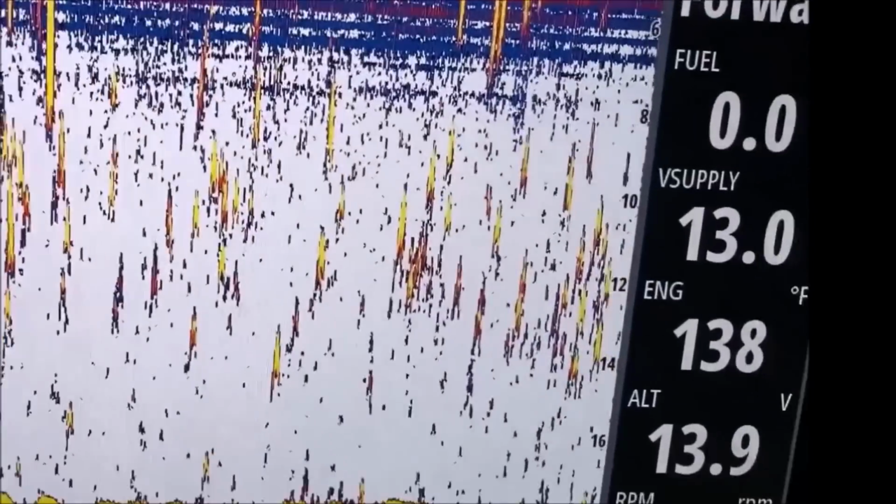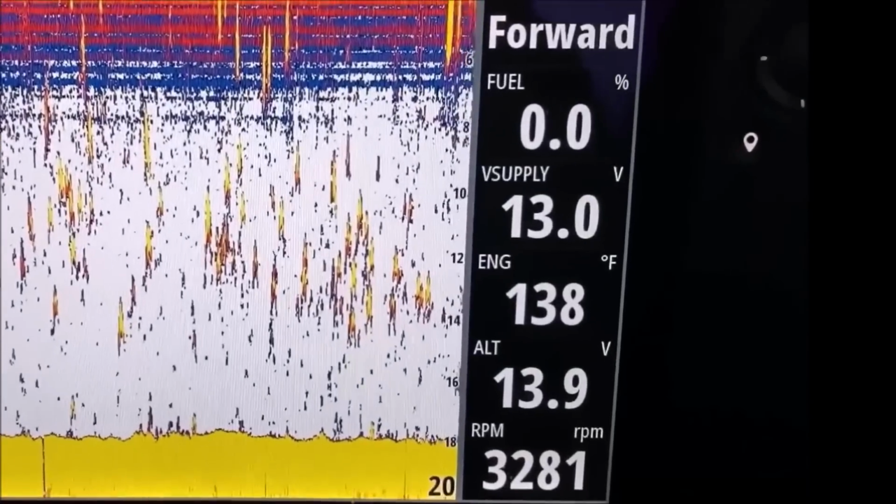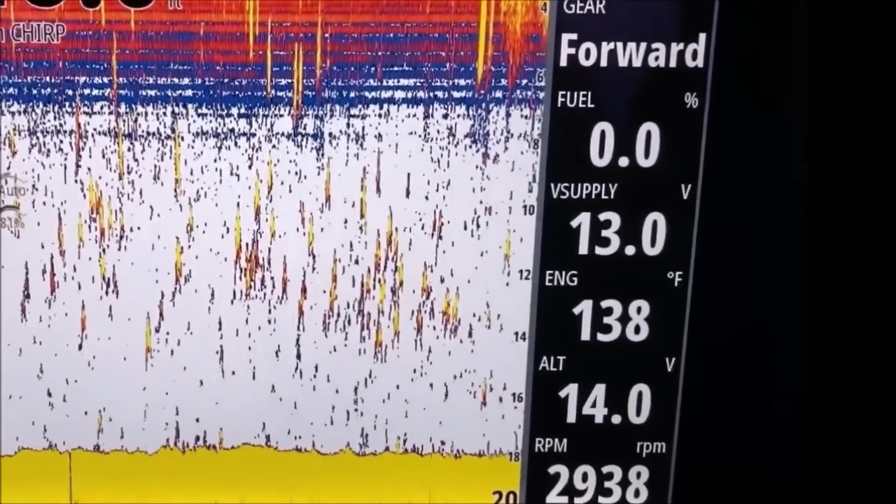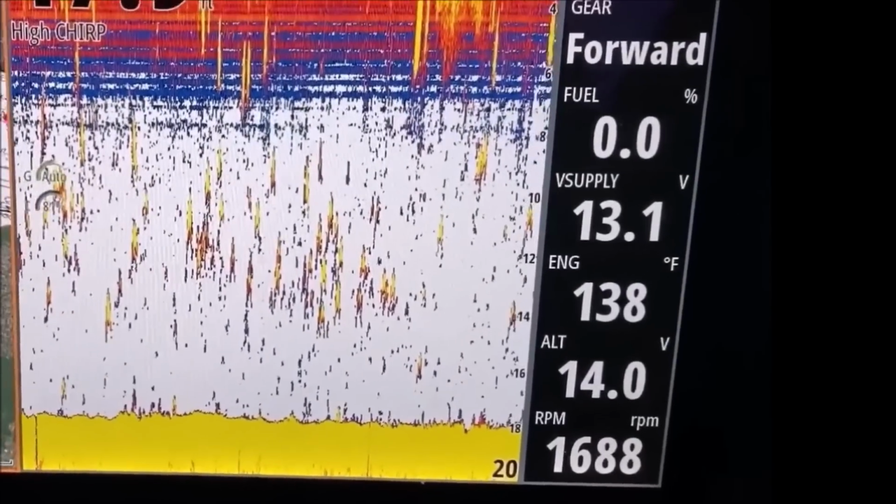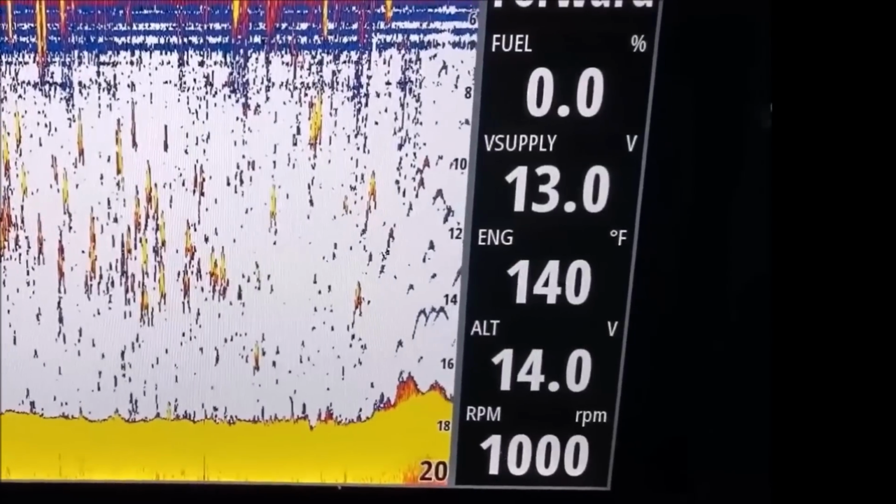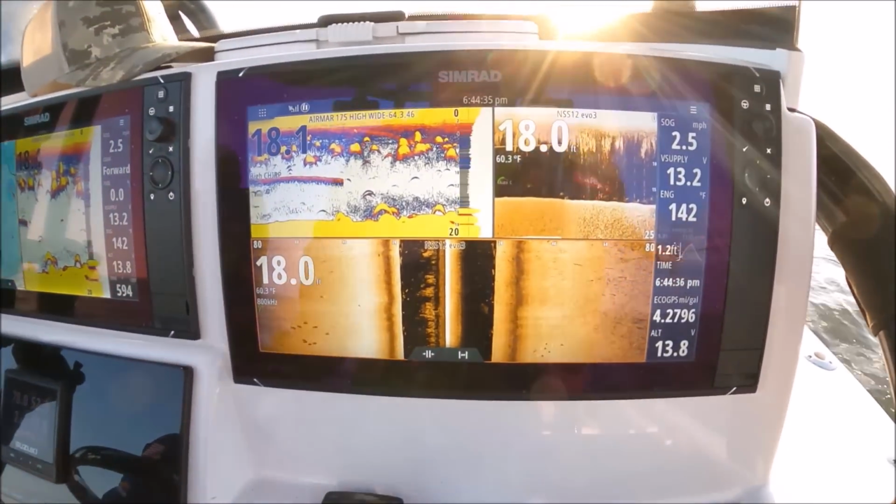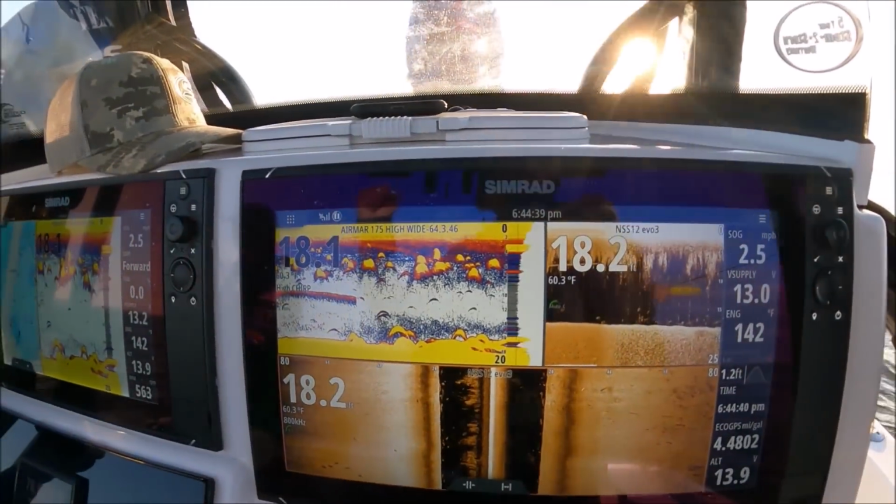What do striped bass look like on plane? There you go. I'm gonna go ahead and show you. Ready? 24 miles an hour, 25. Those are stripers on the bottom, super thick. Finally, the dolphins brought the stripers.